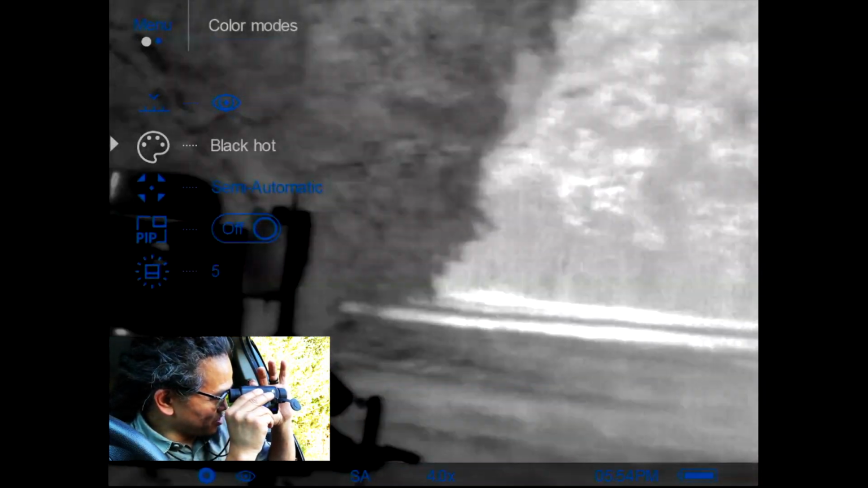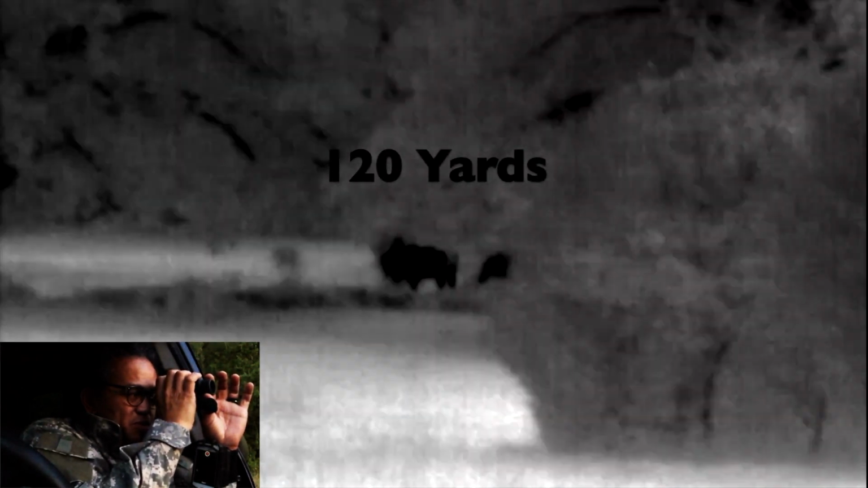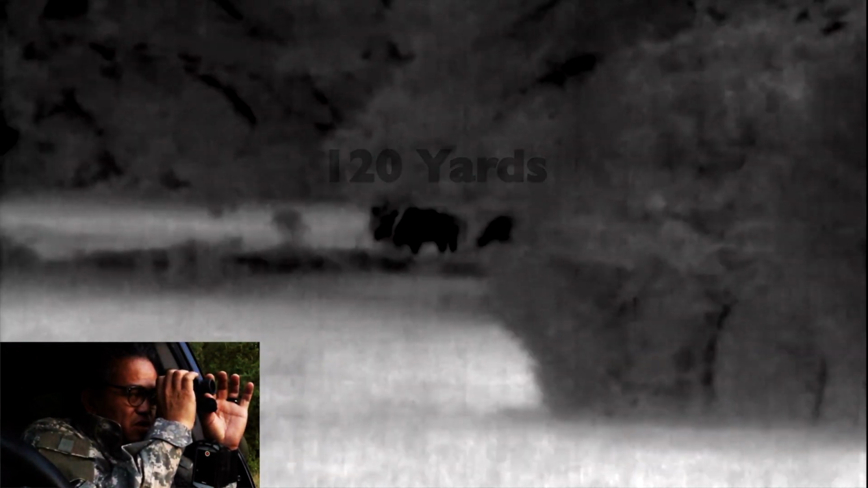Ooh, we got images already? This is gonna be awesome. It's 7:20, this will probably be the last day video that I'll be able to get. The horses are down there by the pond, which gives me something to thermal. And I'm actually looking through my not shooting eye here so I can save that if something actually decides to come into the field. Try to refresh this.